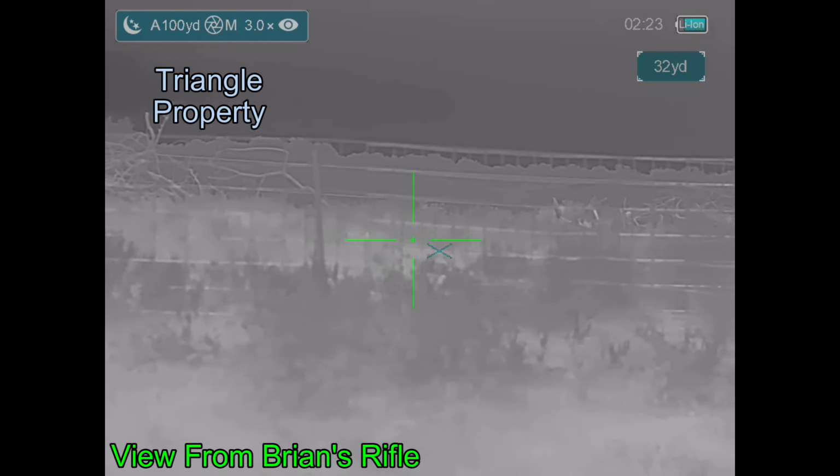Came back. By this time, the hogs were in the middle of the pasture on the east side, and so we decided our best approach was to enter the pasture on the west side of the house, come around behind the barns, and then go into the east pasture, and then we'll be downwind of the hogs and be able to shoot them. It's a great plan. The only problem is the hogs were not stationary.